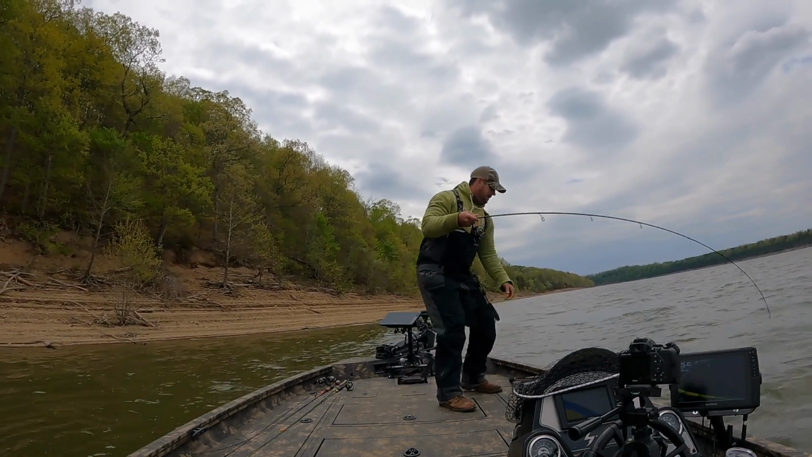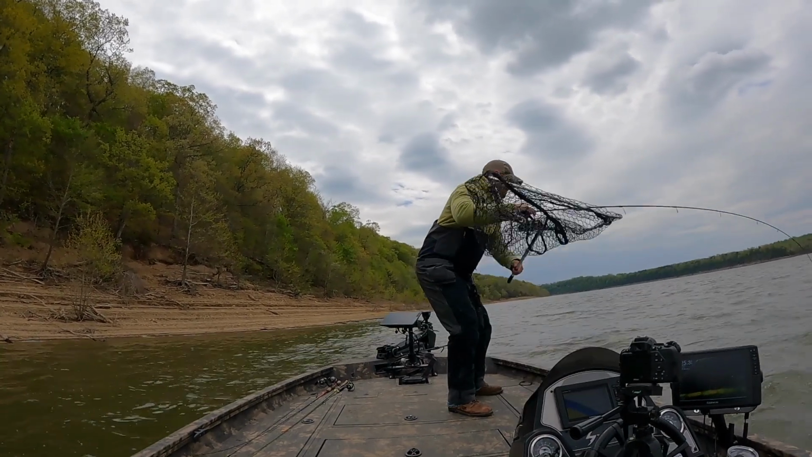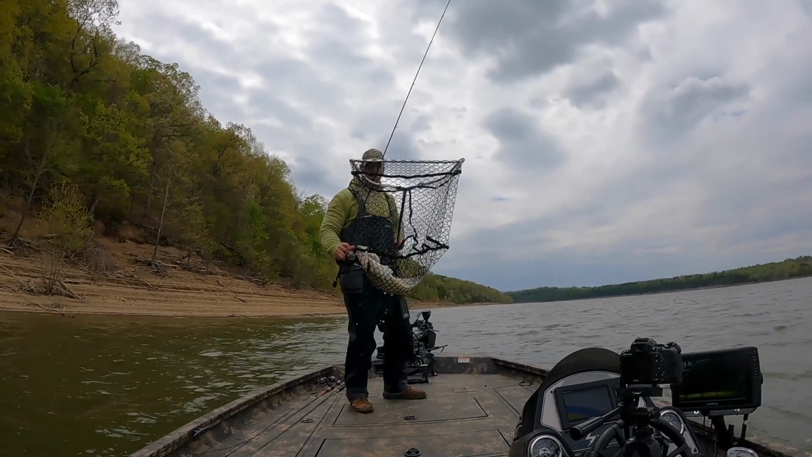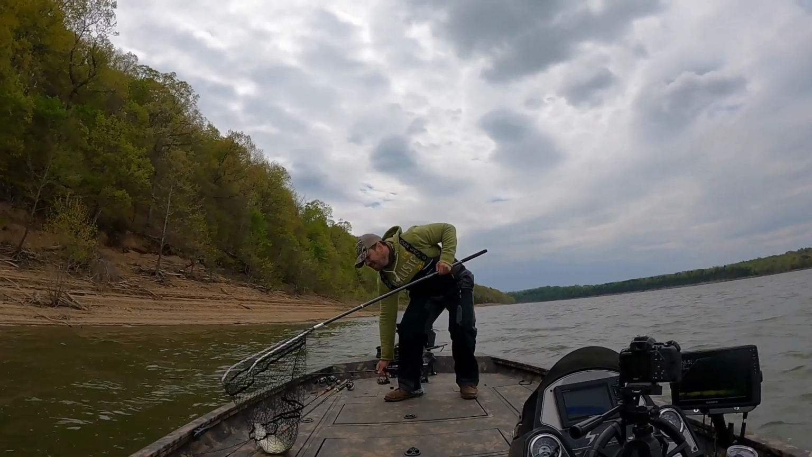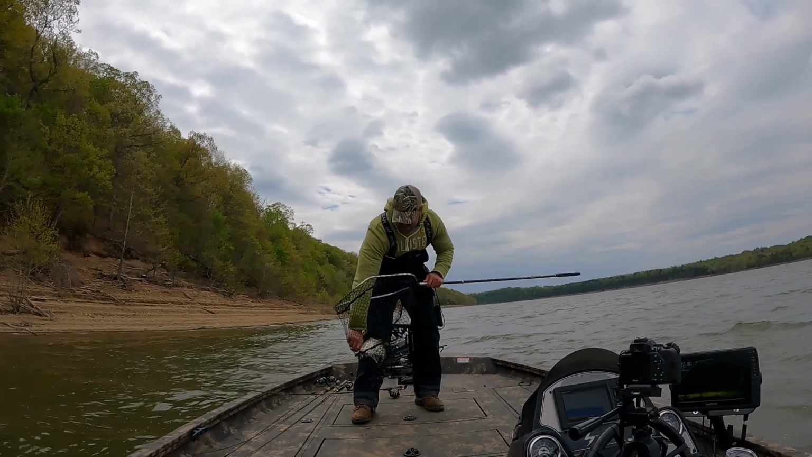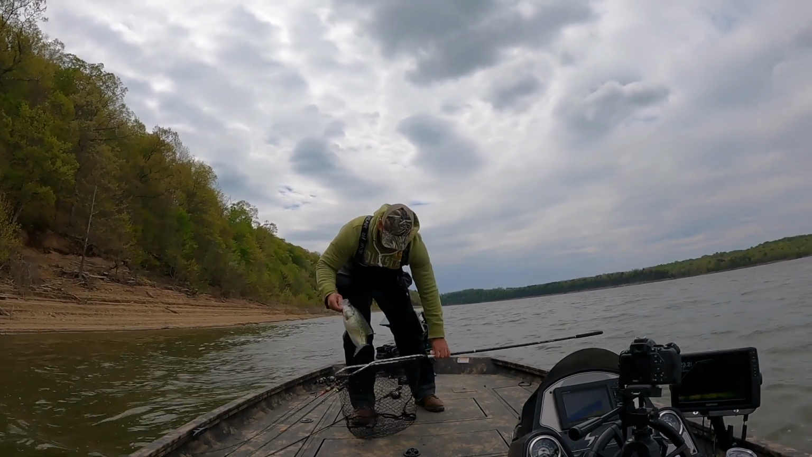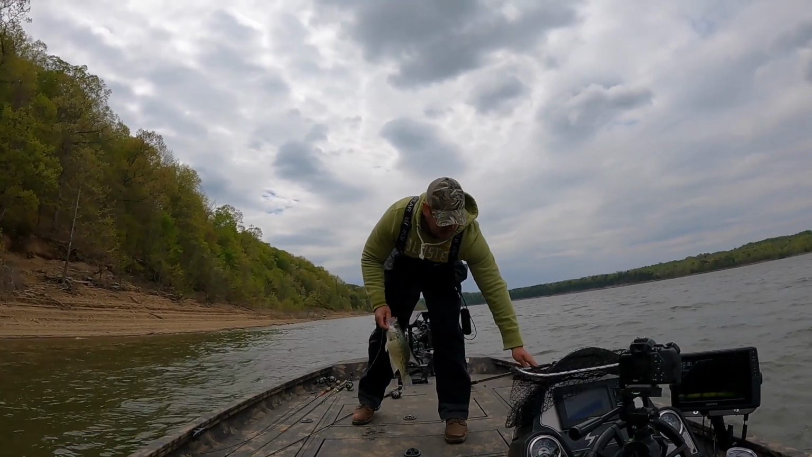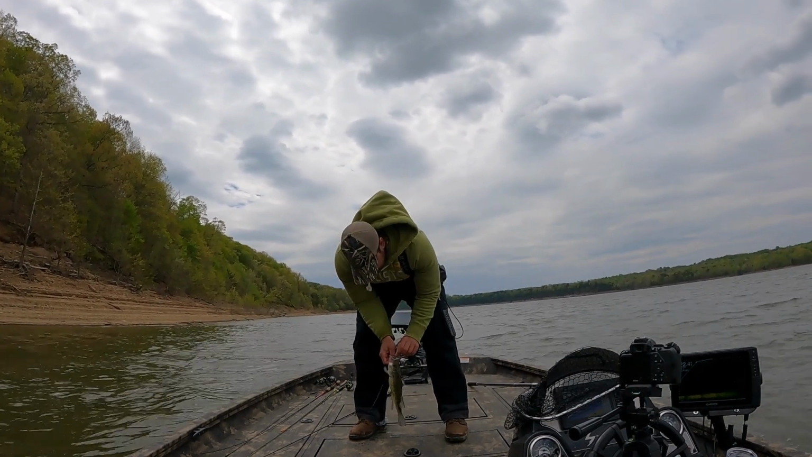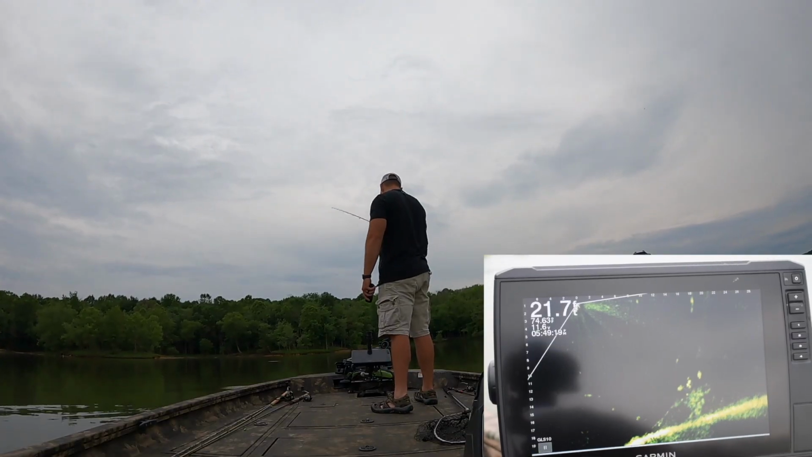If fish are up on top of the brush, that usually means they are looking to feed. If they're setting up on top, you can pitch that jig out just like I did here, either past the brush pile or make sure that you're above the brush pile, and you can stay up in the water column and catch these fish. Especially earlier in the spring, this year we were using curly tails and having a lot of success.